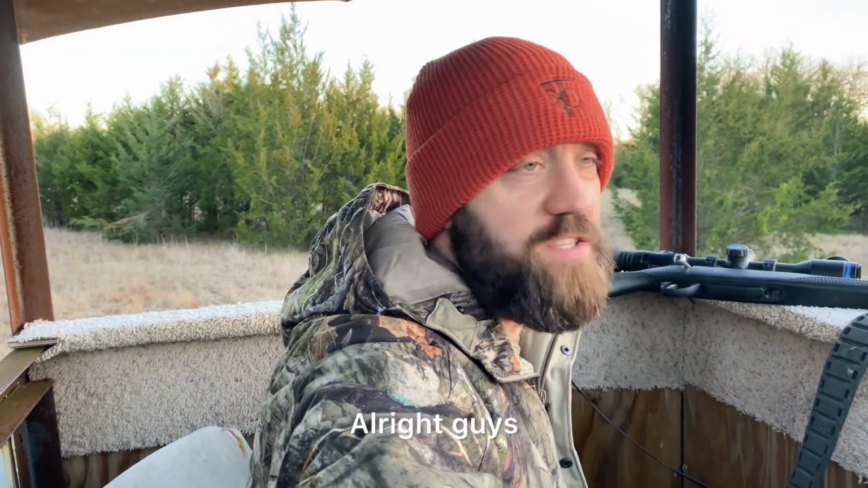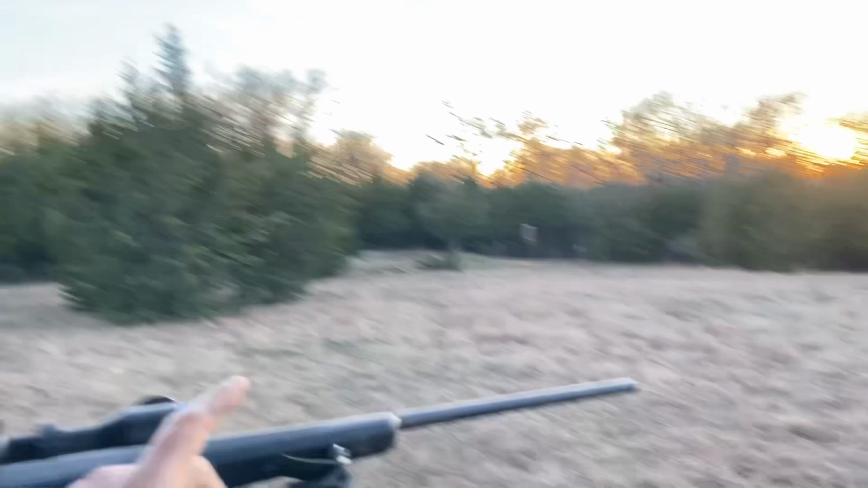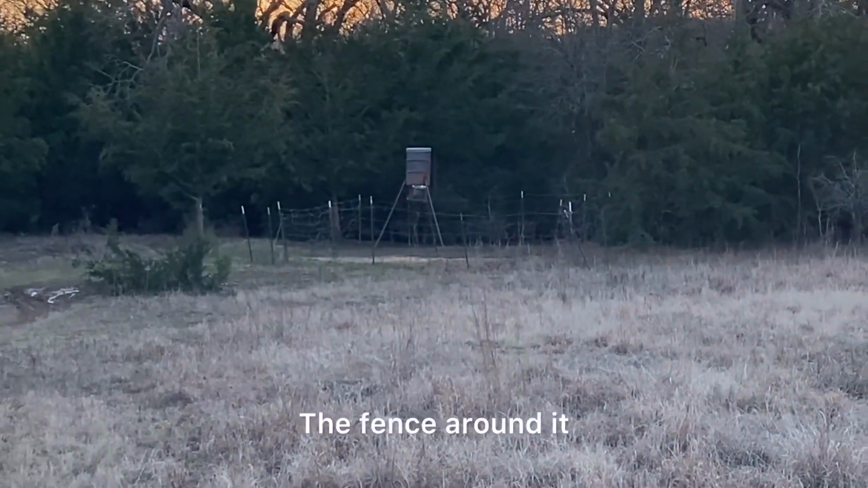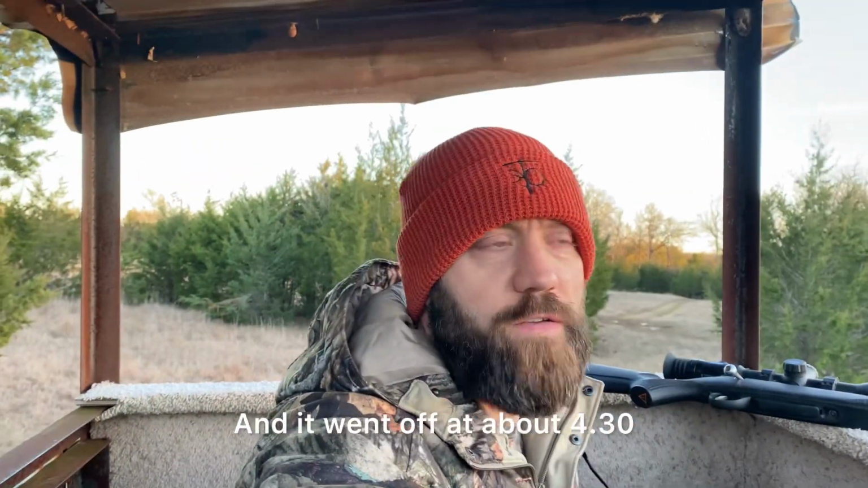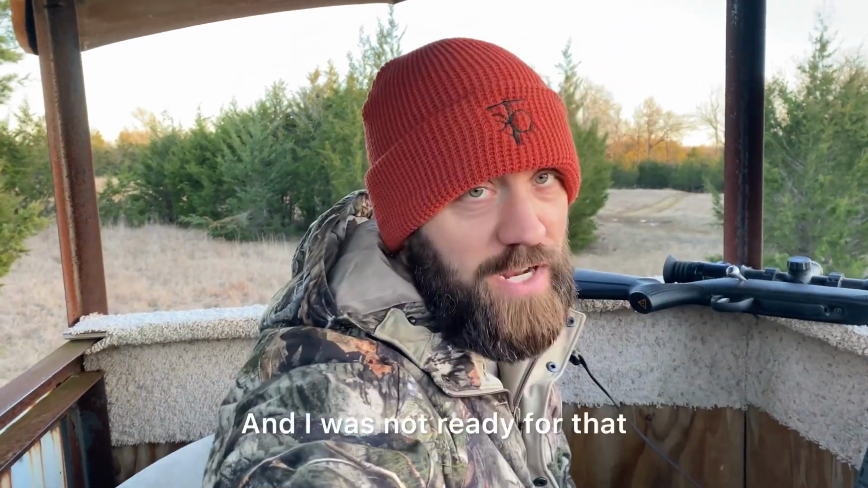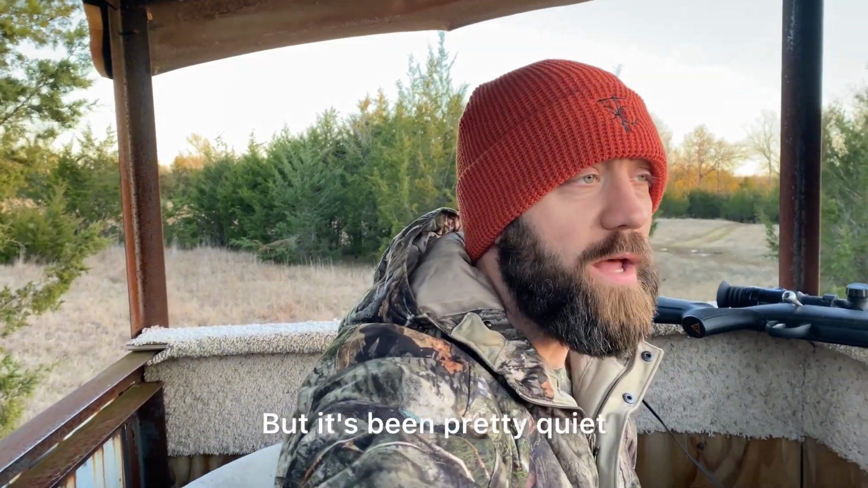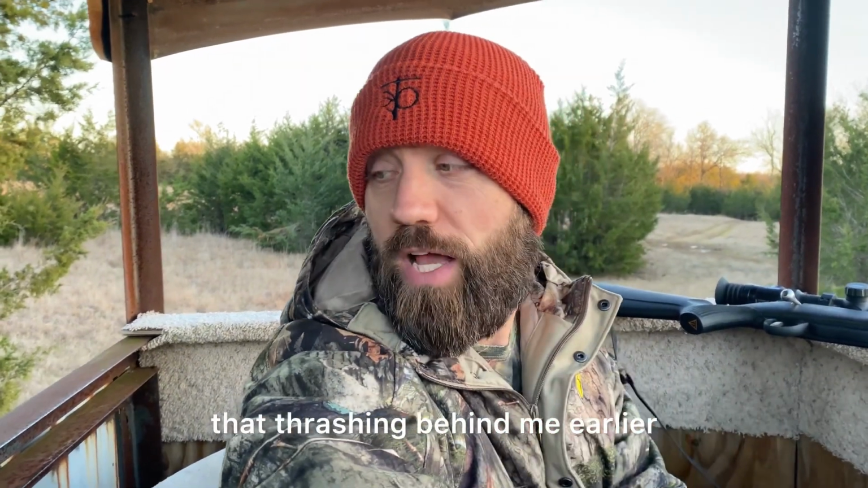All right, guys, the sun has finally gone down. So you can kind of finally see what I'm actually looking at here. So there is the feeder, the fence around it. And it went off at about 4:30, so about 20 minutes ago, it was throwing corn out. And I was not ready for that. It scared the crap out of me. But it's been pretty quiet. I haven't seen or heard really anything other than that thrashing behind me earlier.